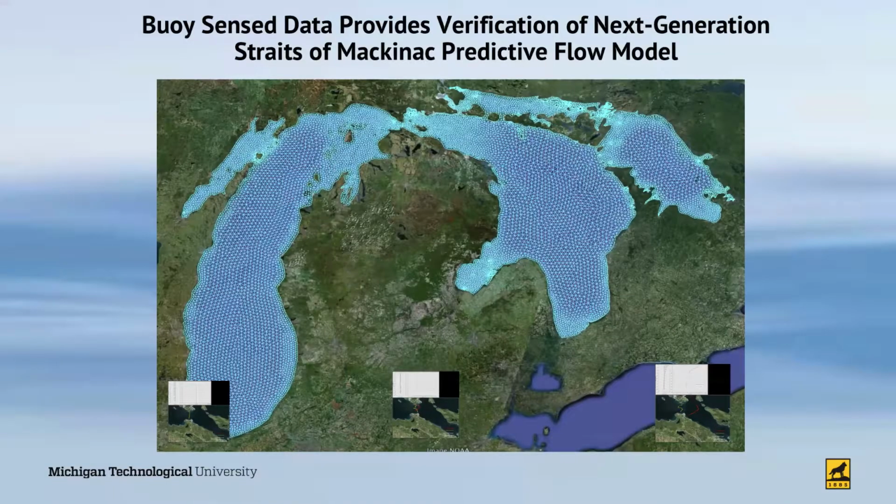The third thing that brought our attention to the state was the development of the latest generation of predictive models for the Great Lakes. This was done in collaboration with the Ann Arbor NOAA Lab. They are running the same models on their computing system as we are here at Michigan Tech. But the flow is extremely complex and very dynamic through the Straits of Mackinac. I'm going to show you an example. I'm going to start the flow here, but then I'm going to stop it as quickly as possible and explain what you're looking at.